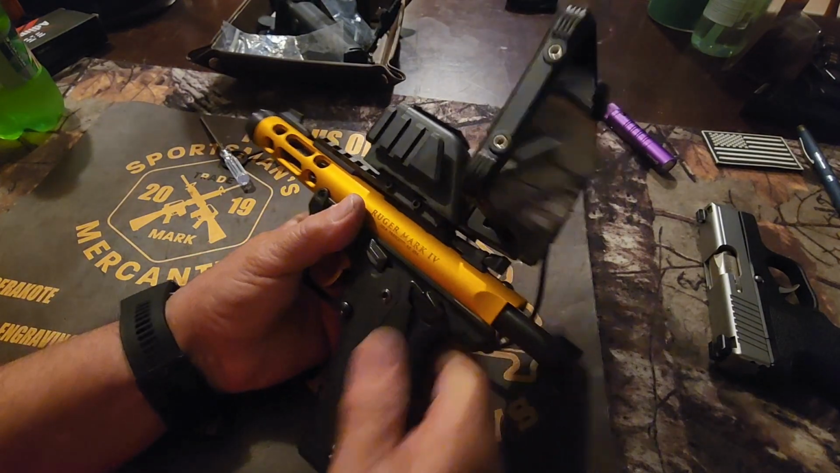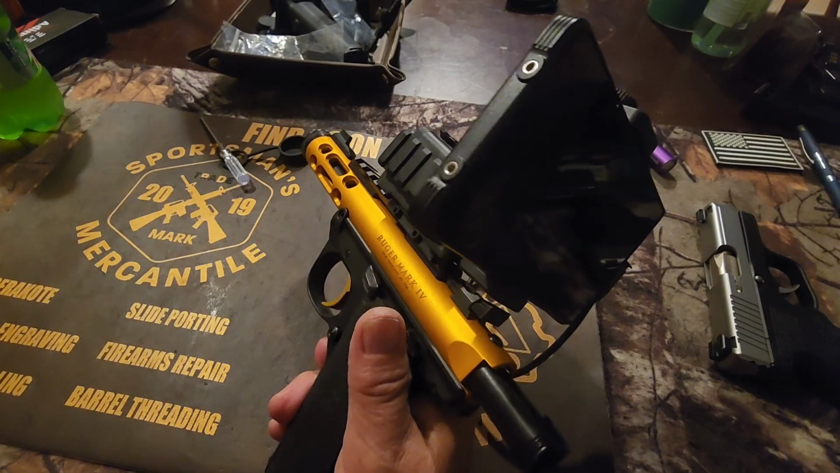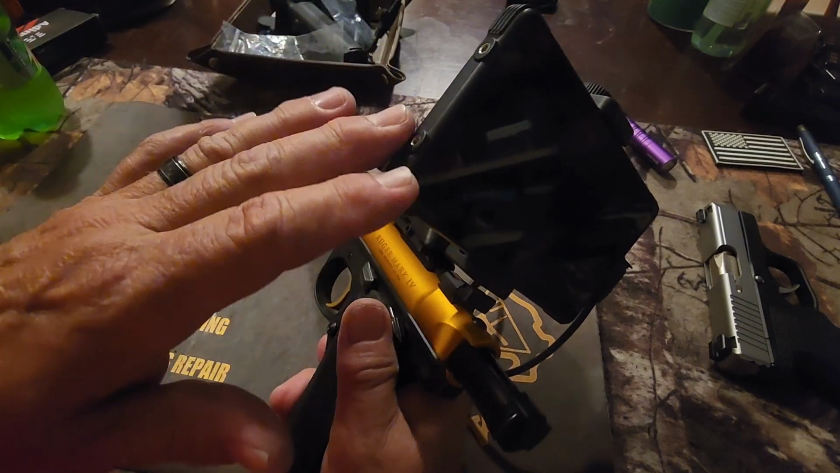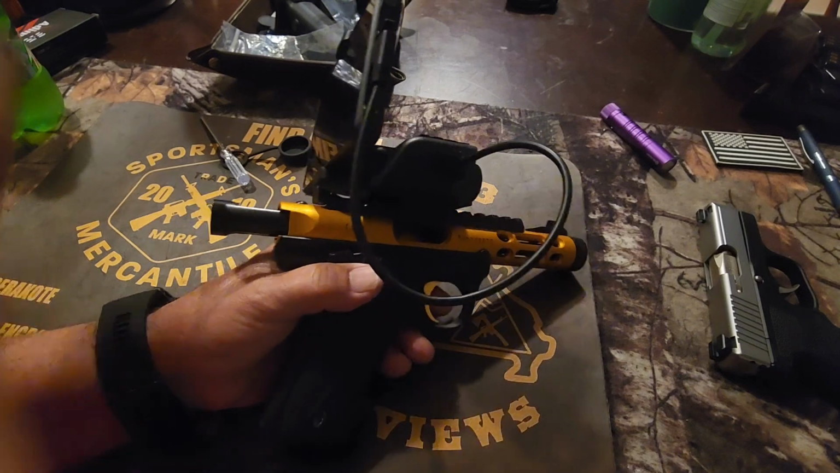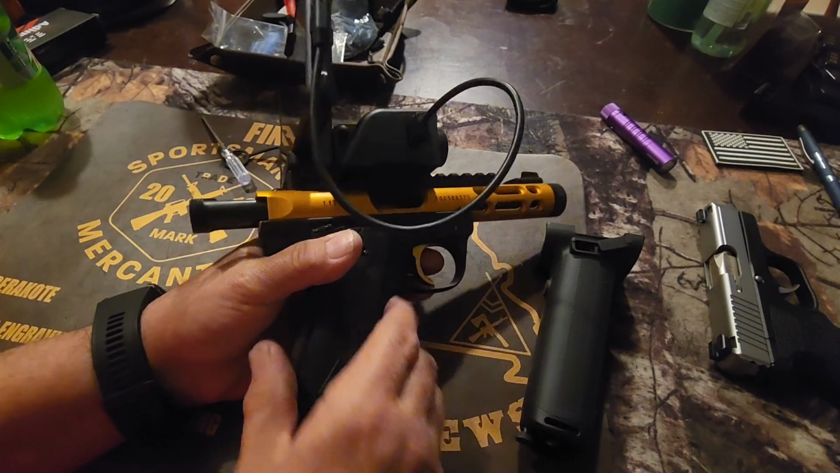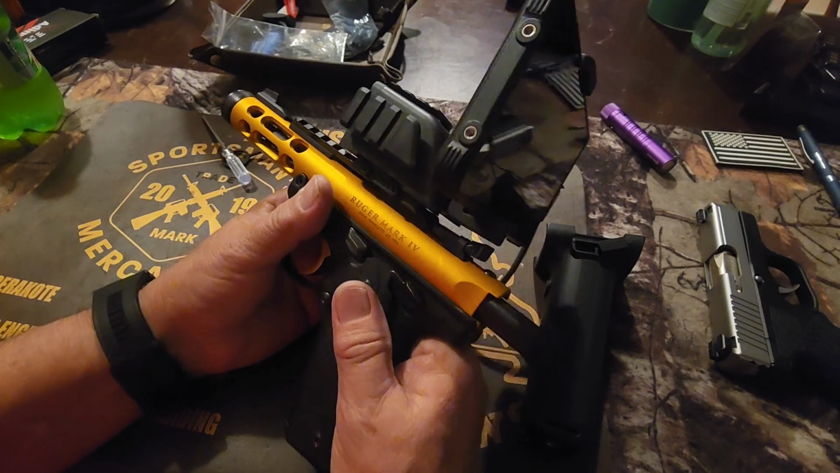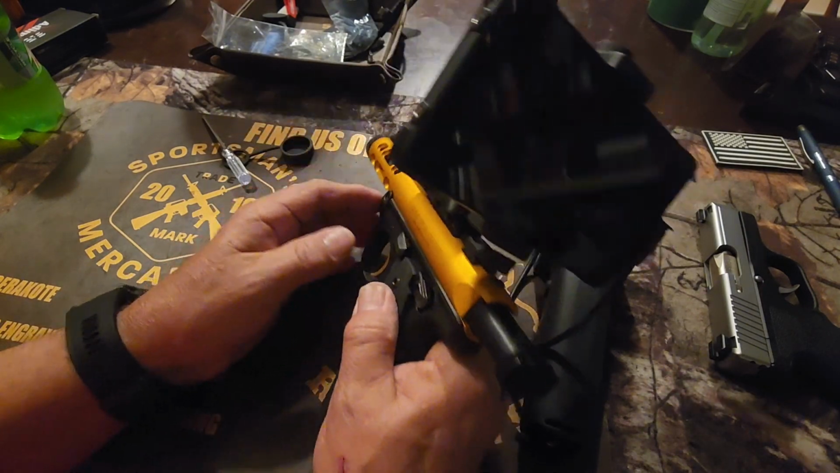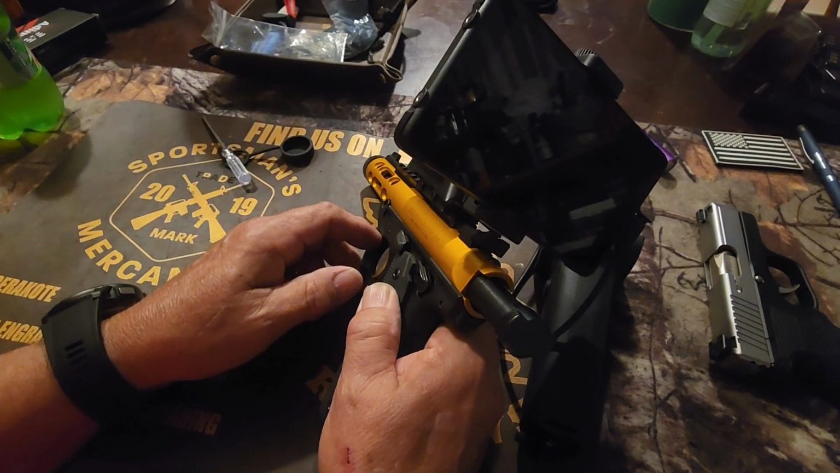It's actually pretty cool. If you've got a pest problem, a rodent problem, and you want to put this on your gun and take care of that, you can. If you want to put it back on the handle and use it as a handheld, you can. It is just a handy, I don't know, I really like it. And I've had a bunch of them, and the thermal quality is excellent on this.